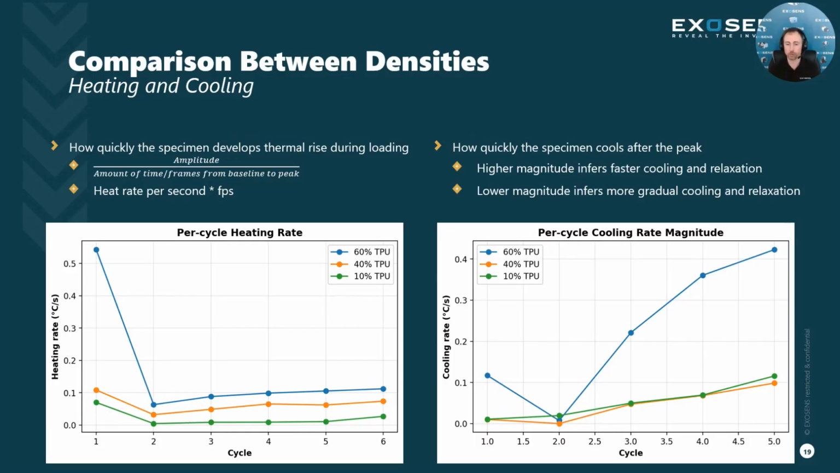We can also look at how quickly the specimen cools after the peak. So after it reaches a peak and drops back down to a new baseline, that's the cooling period. How quickly does it cool? What is that cooling rate magnitude? A higher magnitude infers that it cools faster and relaxes more. A lower magnitude infers more gradual cooling and relaxation.